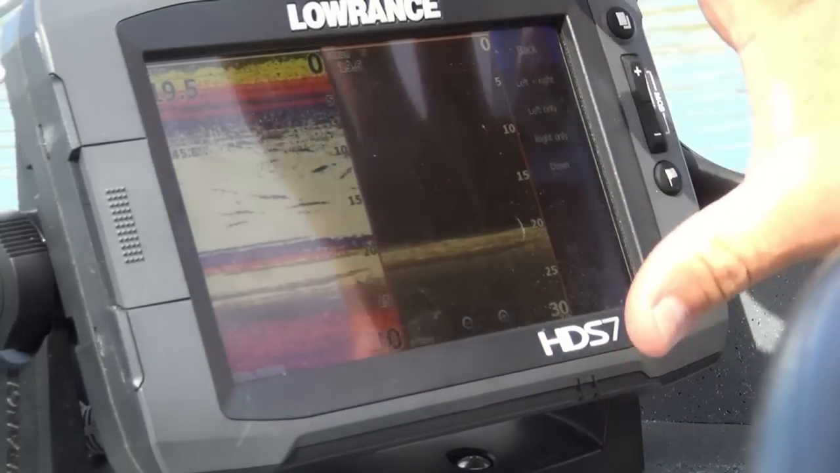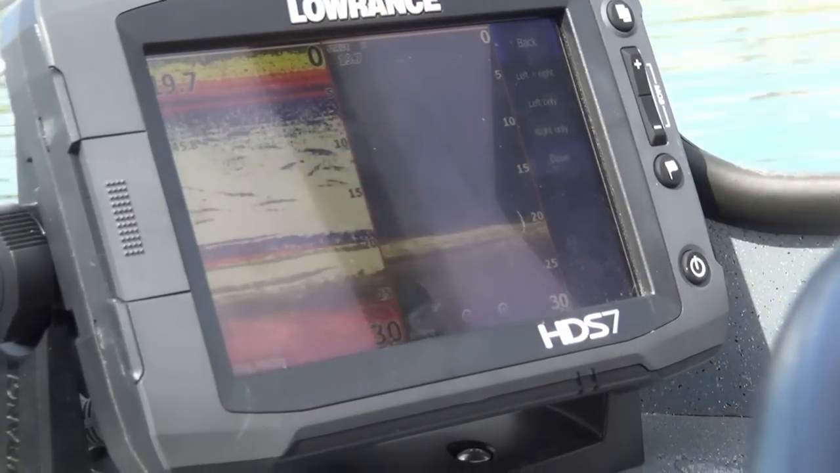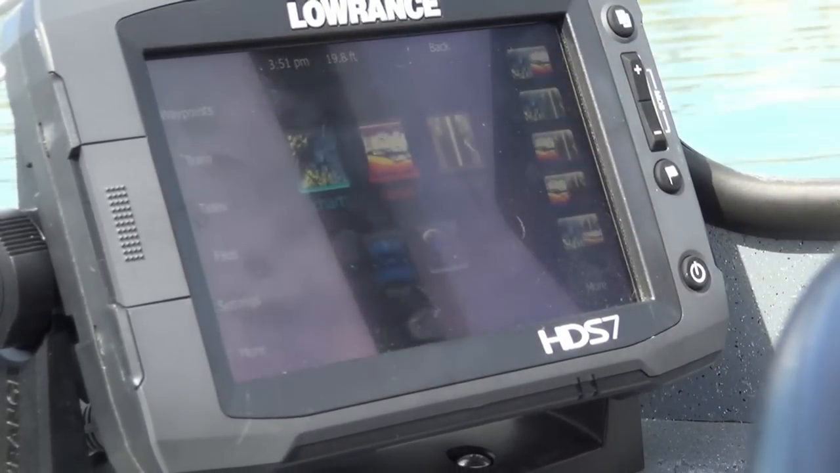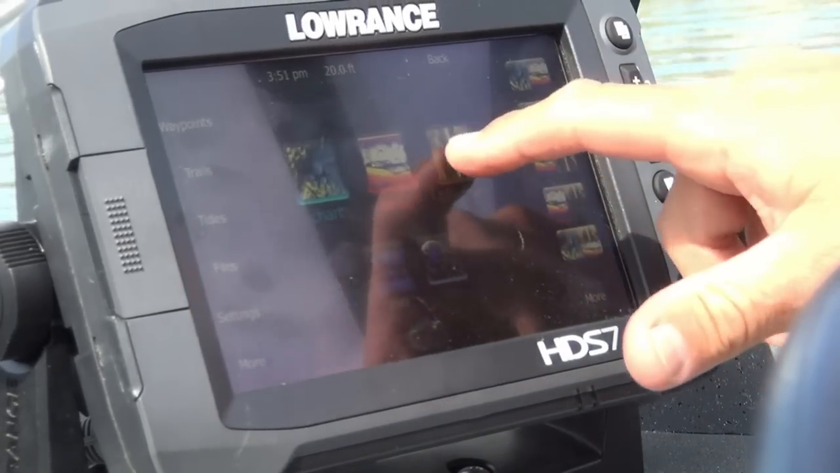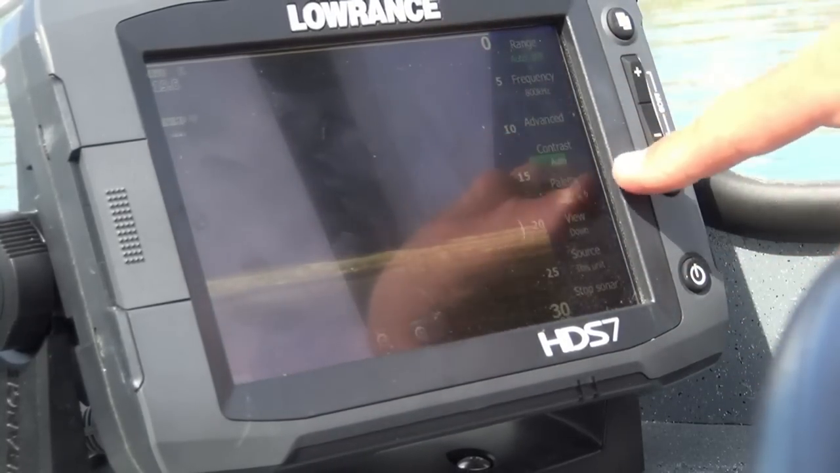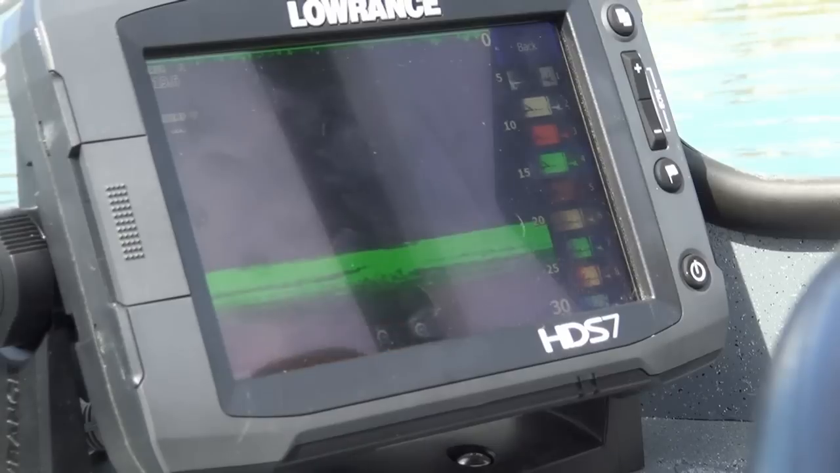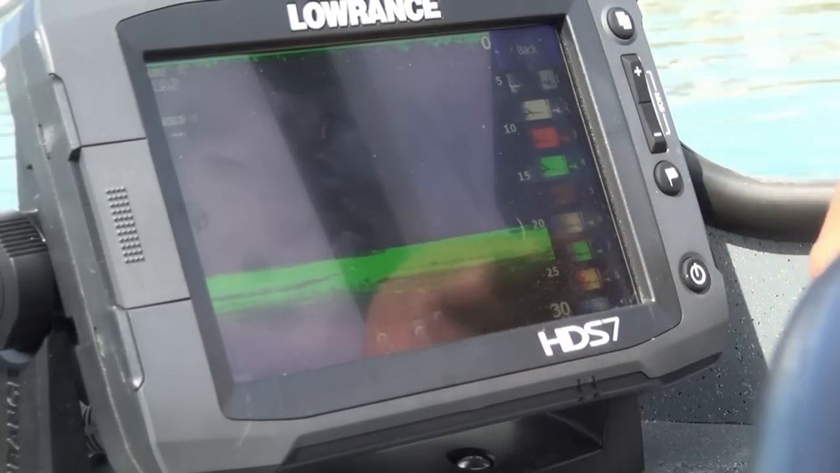So that's just kind of the neat features of the Lowrance Touch unit. It's very easy, very user-friendly to use. Let's go back in here. We can also change our color palettes. I like to use structure scan a lot. Go back in here, view my palette. I can change the color. I can go to a green background. I can go to a bluish back.